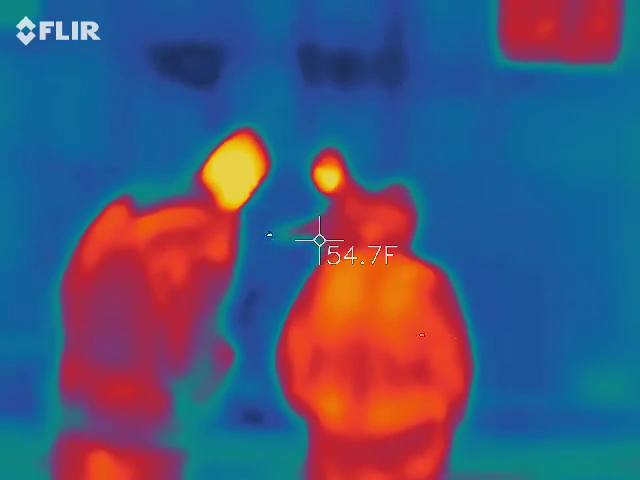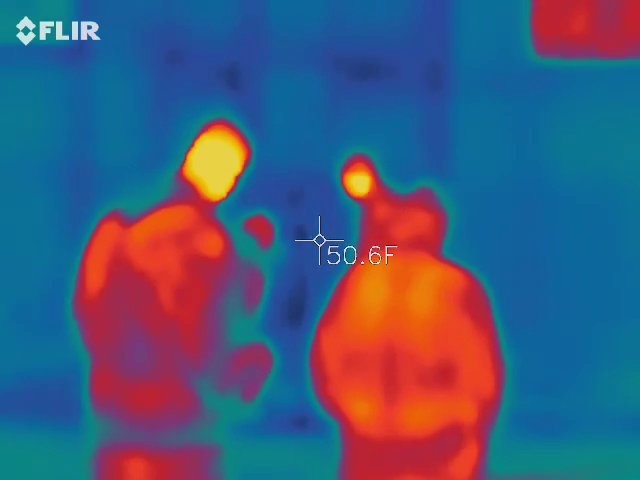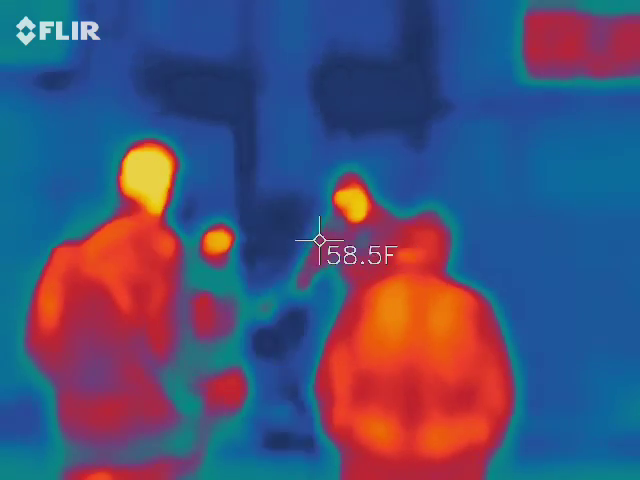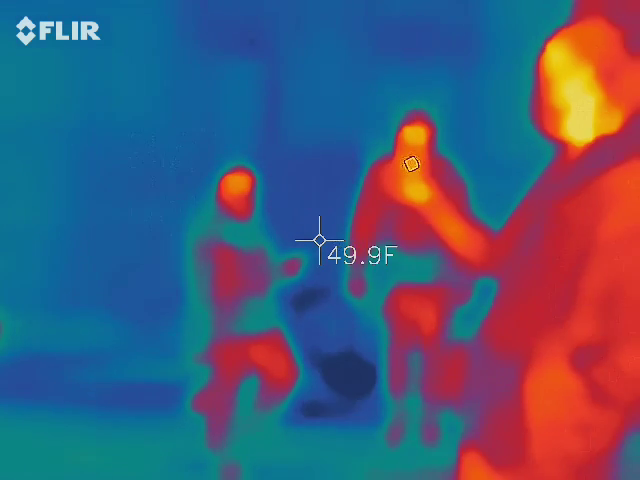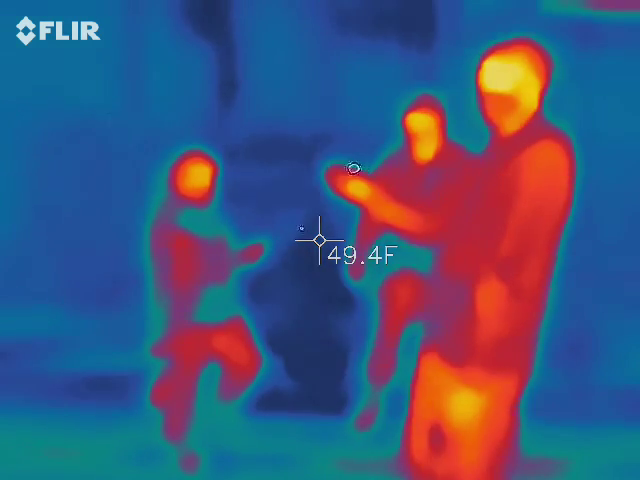Don't blind him though. 57. Who's that? 50. Something's hanging out. Charlie, wait, show me where to go. It says 50. Yours says 57. Mine says 50 still. This is lower than mine. By a lot? Like, where am I going? I don't know. Keep on going, I guess. Like in or up? Down?